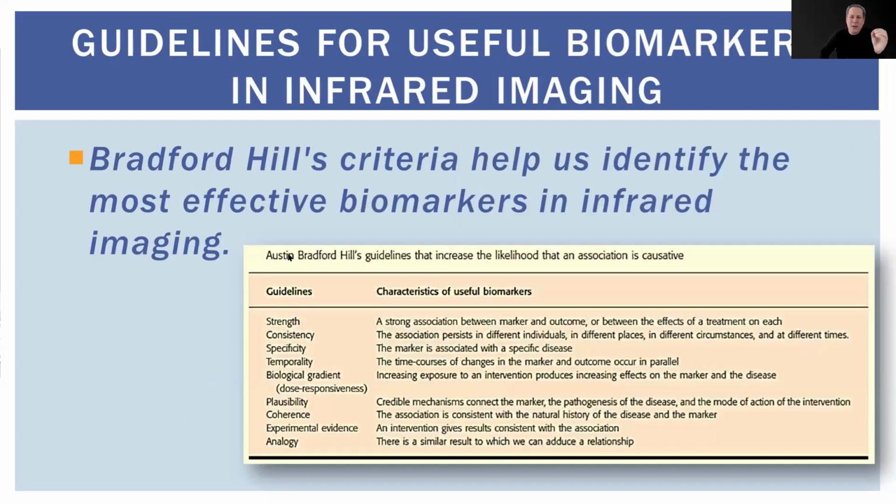So, according to Austin Bradford Hill's guidelines, we can determine the usefulness of biomarkers by looking at factors like strength, consistency, and specificity. When applied to infrared imaging, these criteria help us ensure that the changes we see in heat patterns, like inflammation or altered blood flow, are strongly associated with specific clinical outcomes. So we need to see the infrared images, the patterns, and associate them with specific clinical outcomes. This is the point.